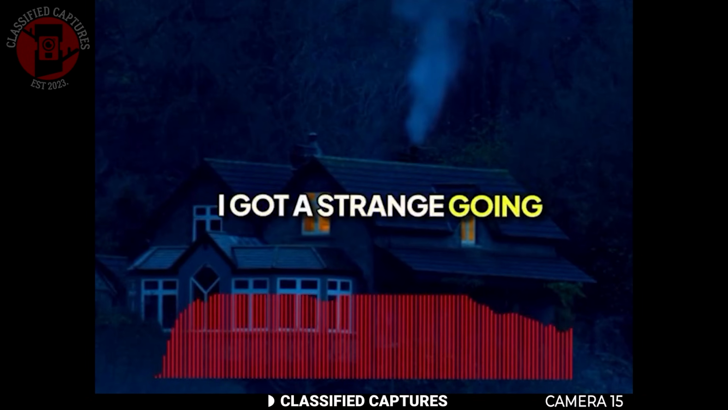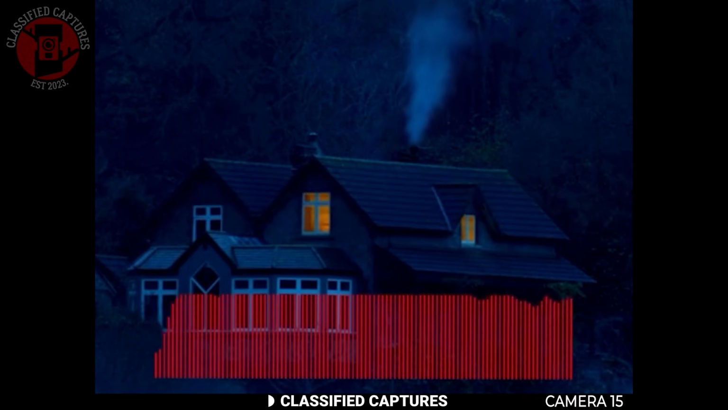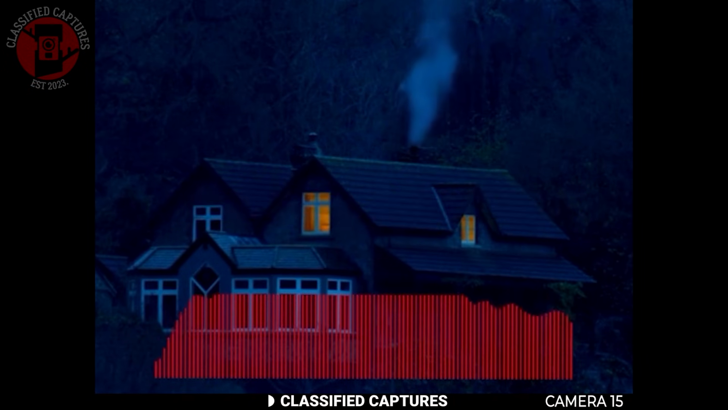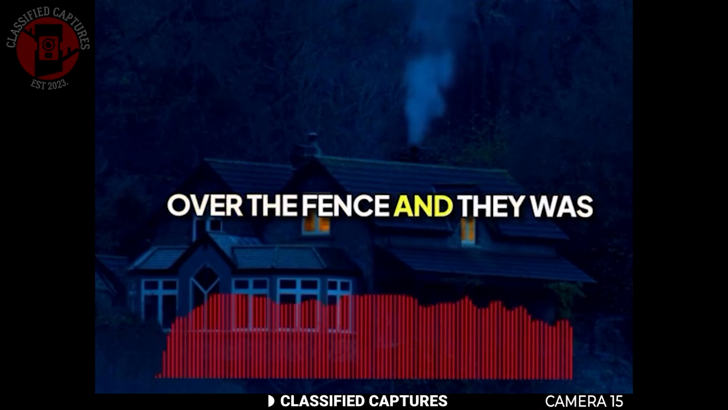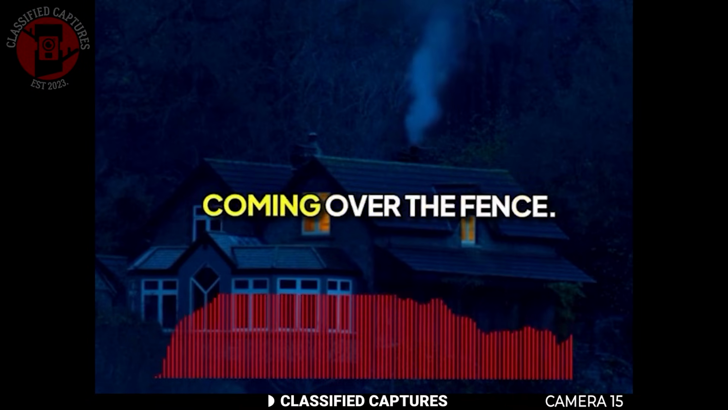I got a strange thing going on out here. Something just killed my dog. Something killed your dog? My dog went flying through the air over the tree. I don't know how it did it. Okay. I'm really confused. All I saw was my dog coming over the fence, and he was dead when he hit the ground. I didn't see any cars. All I saw was my dog coming over the fence.